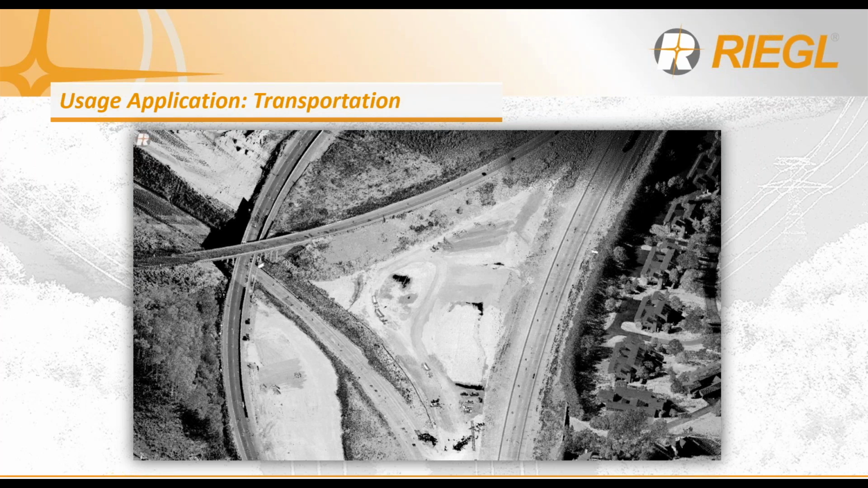Alternately, for transportation, the needs are really dependent on what you're looking for. In this case, it could be along the right of way. So you have that look perspective where you're not able to drive along using mobile LiDAR. In that case, you would like a wide field of view, such as the miniVUX 1 UAV or the miniVUX 2 UAV, to get the look perspective that you're looking for.